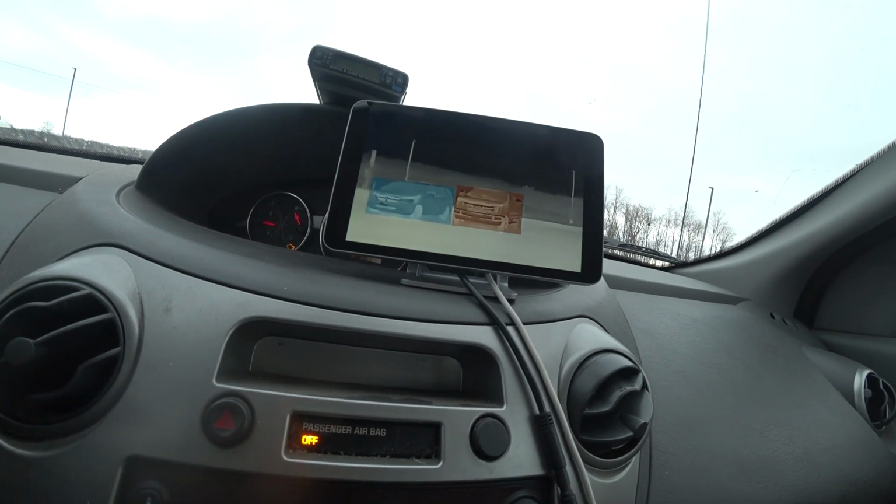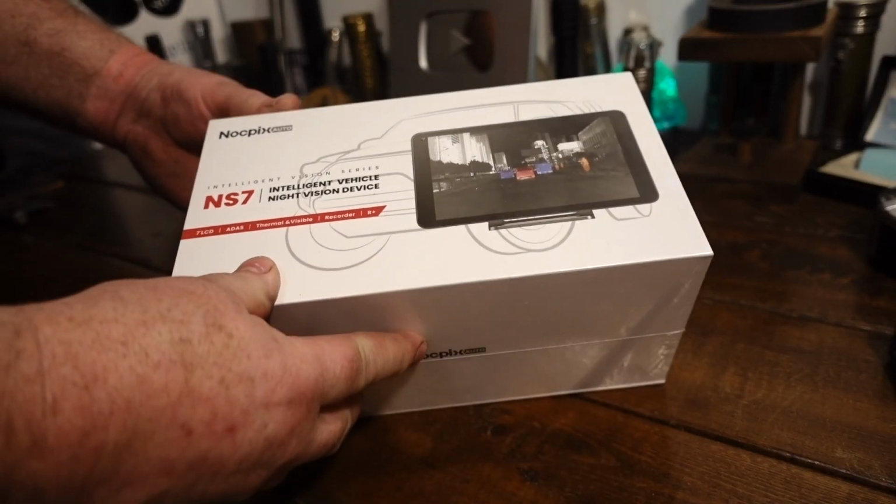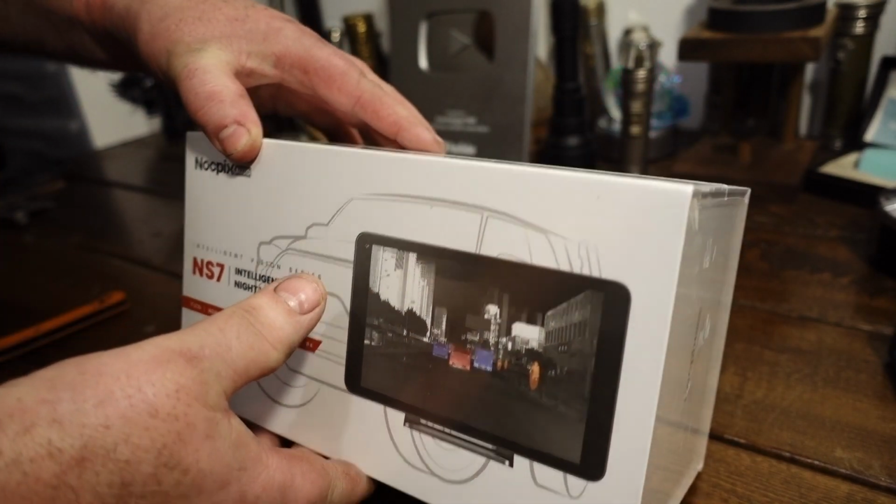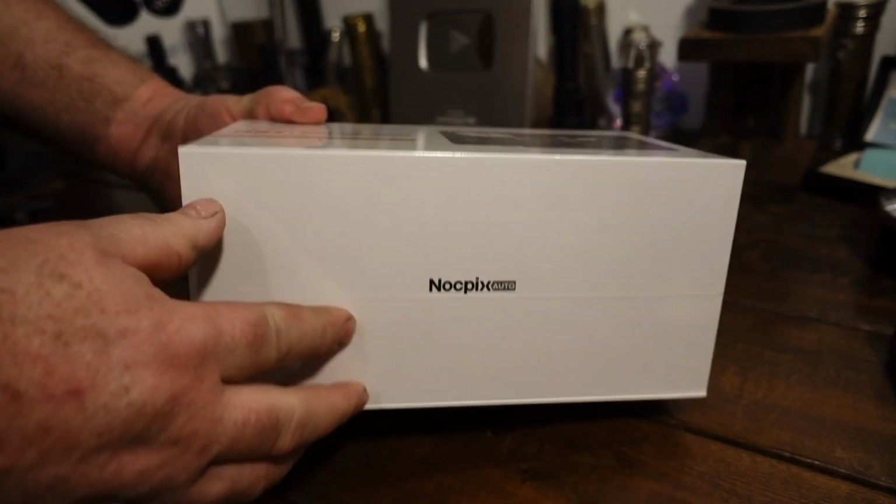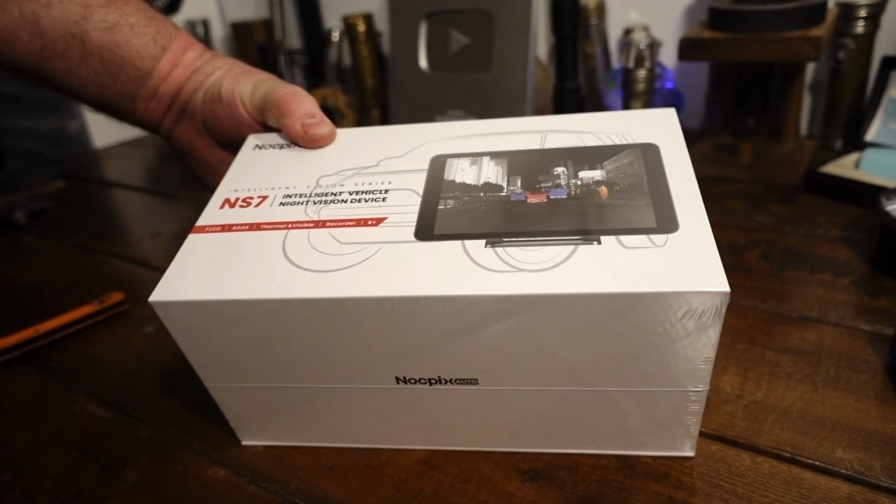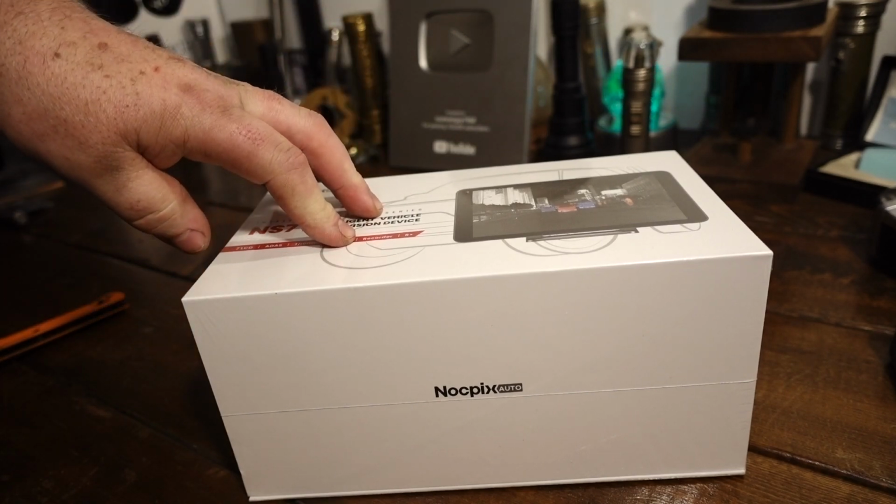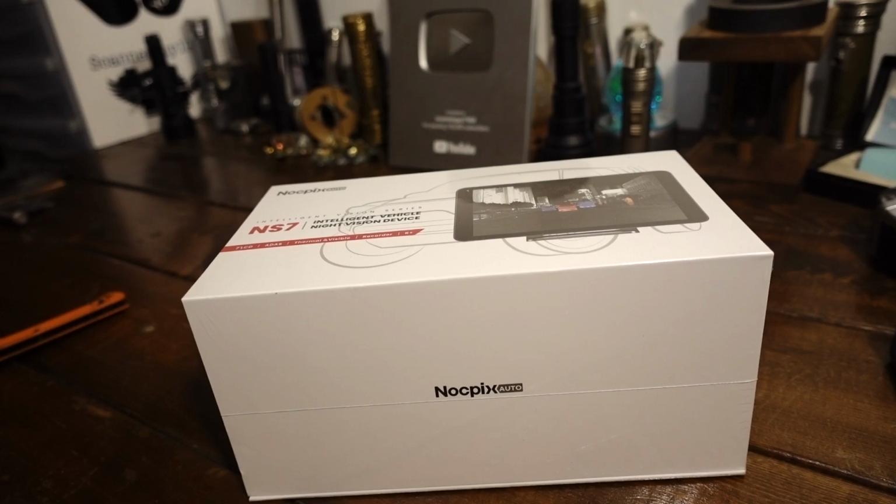There, you heard that. Alright, I got a thermal dash cam in front of me here. This is the Nocpix NS7. We're going to get this opened up, try it out. I have a pretty decent amount of experience with thermal cameras. I've got probably, I'd say, 6 or 7 of them. And I do have another model from a different company of a thermal dash cam I'm running.